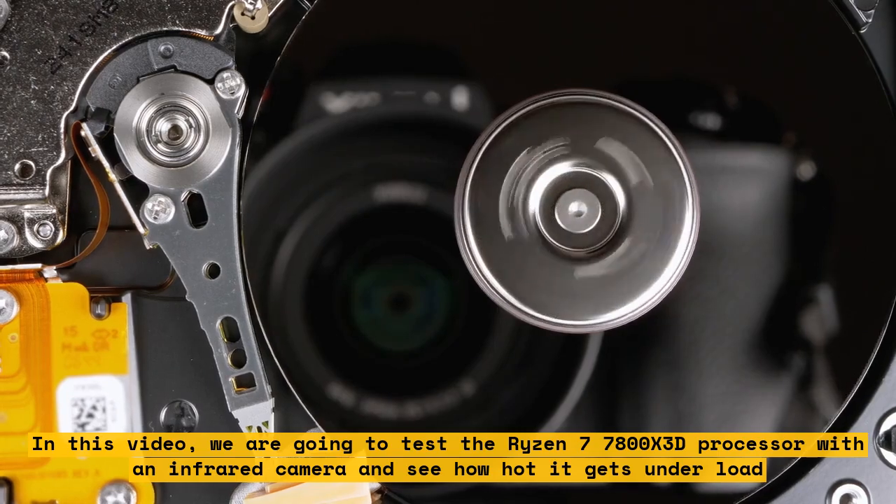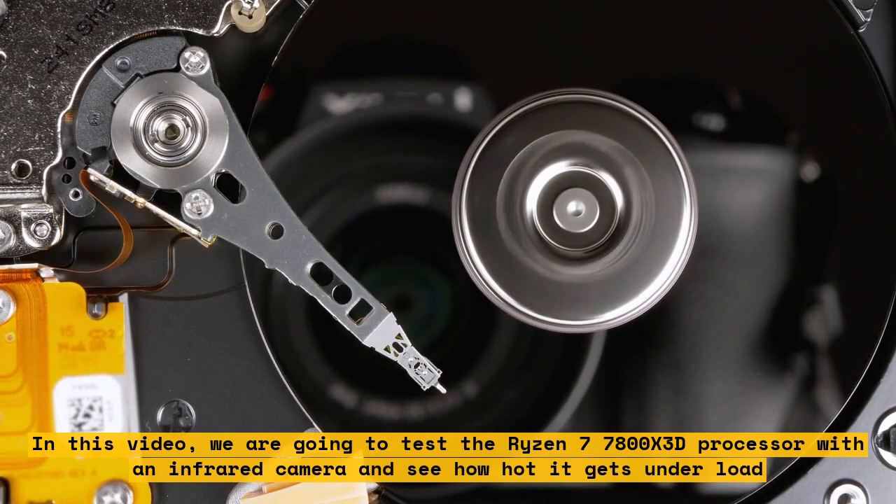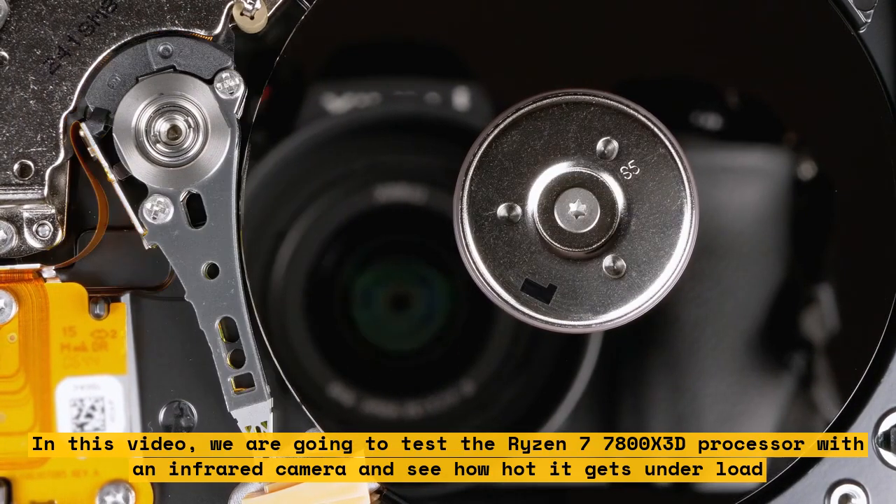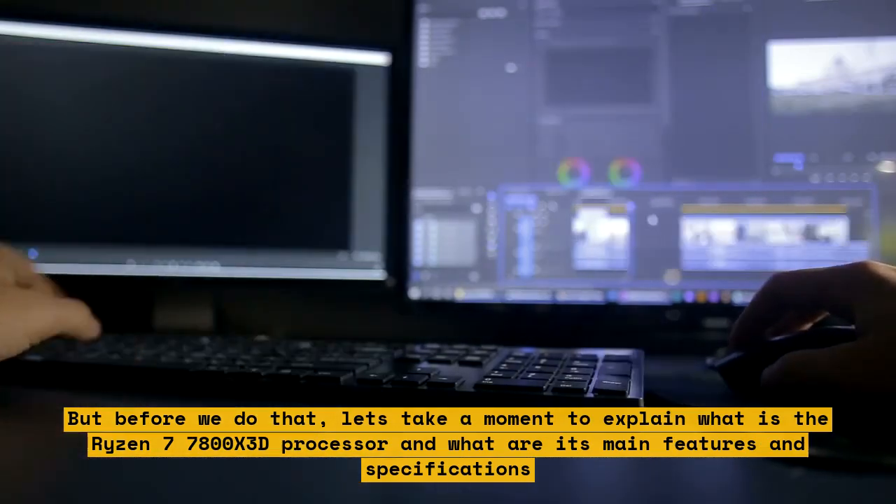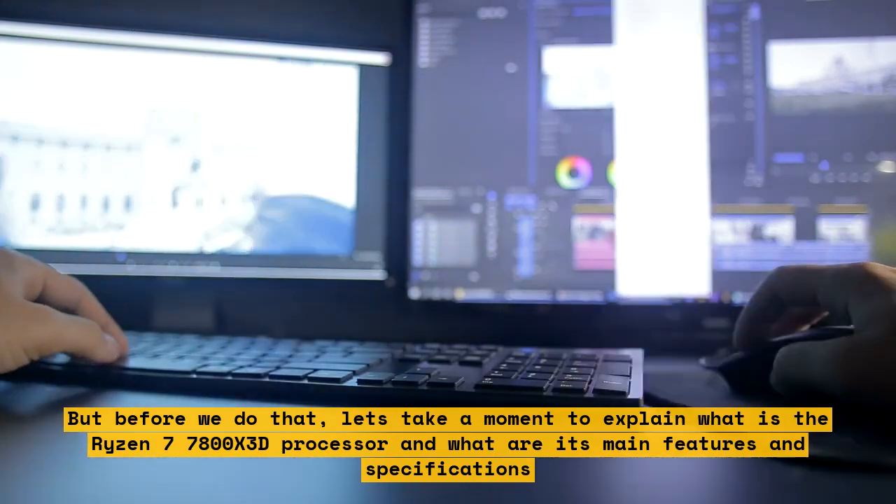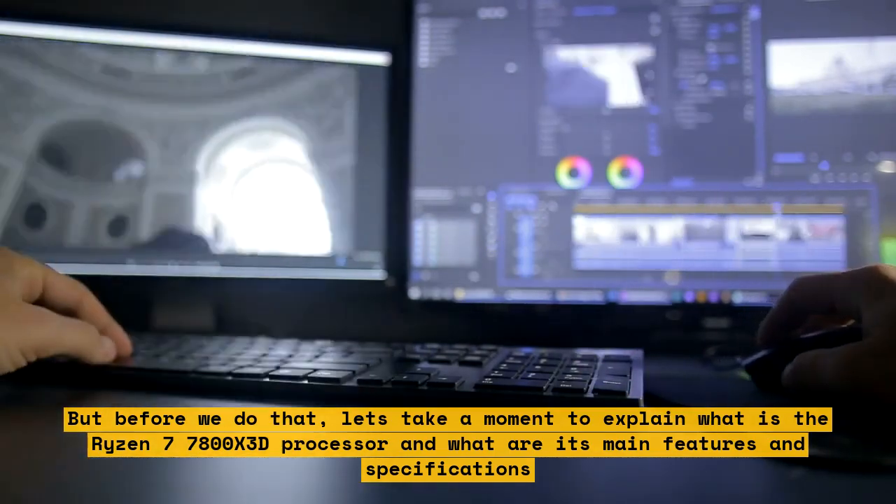In this video, we are going to test the Ryzen 7 7800X 3D processor with an infrared camera and see how hot it gets under load. But before we do that, let's take a moment to explain what is the Ryzen 7 7800X 3D processor and what are its main features and specifications.